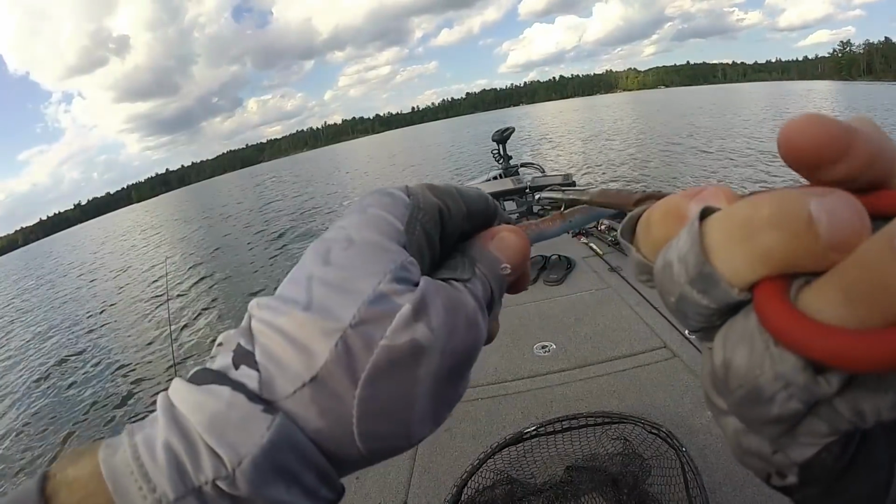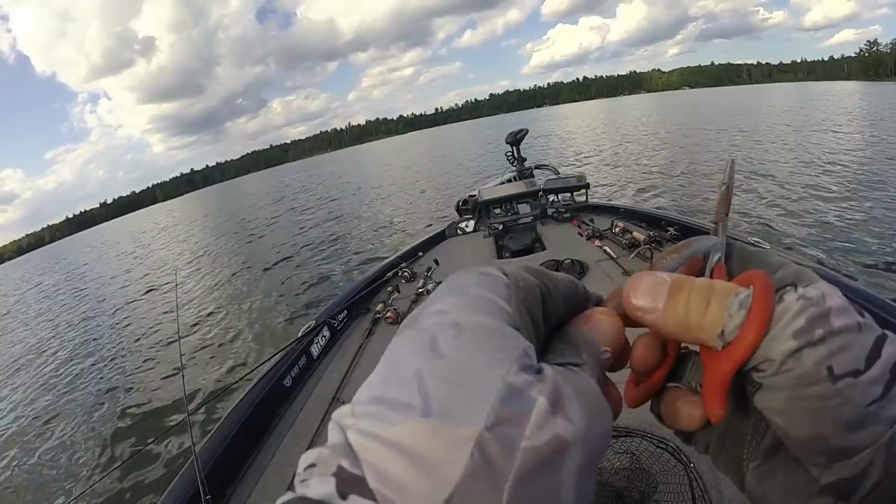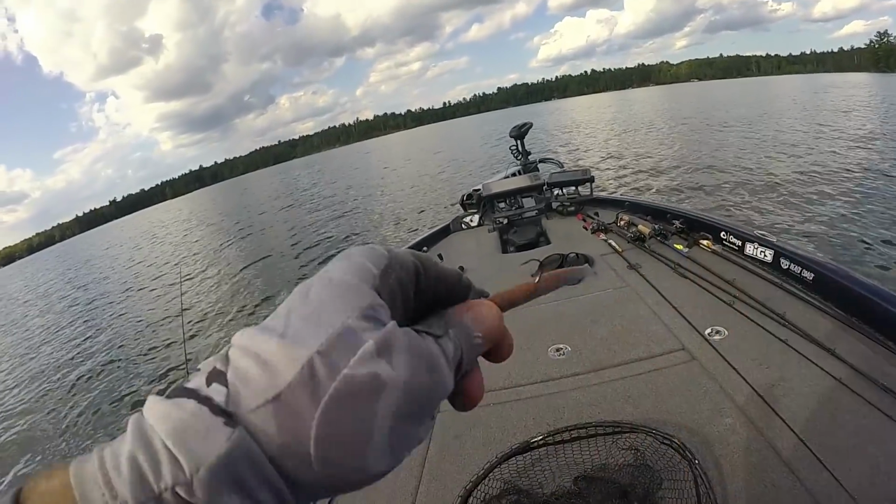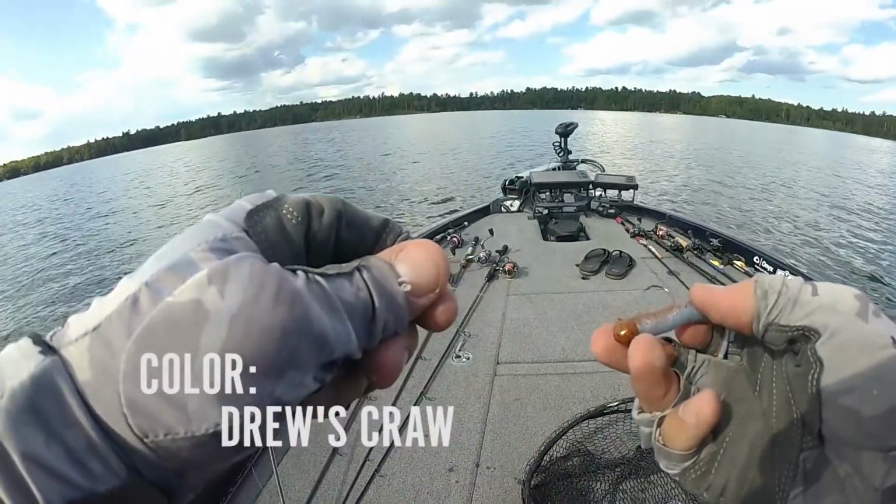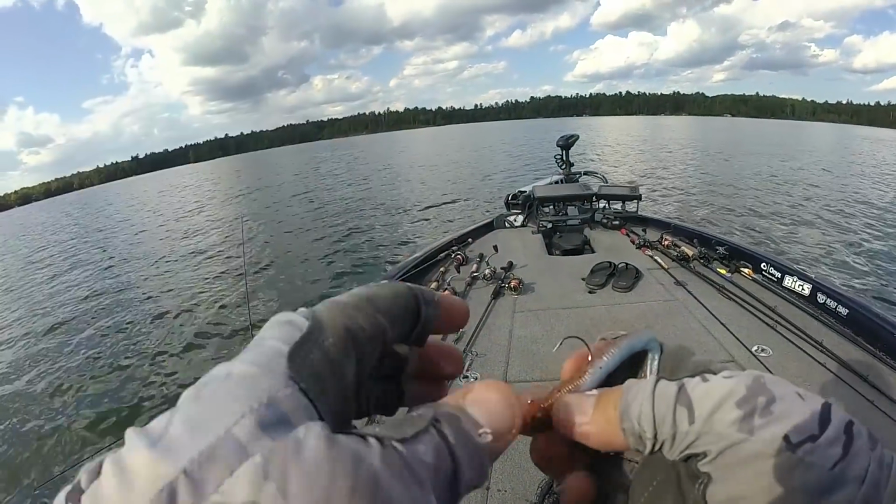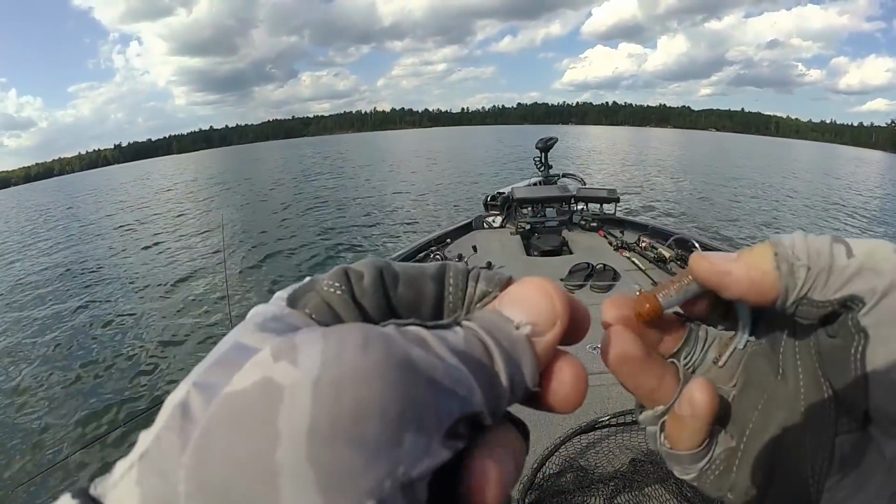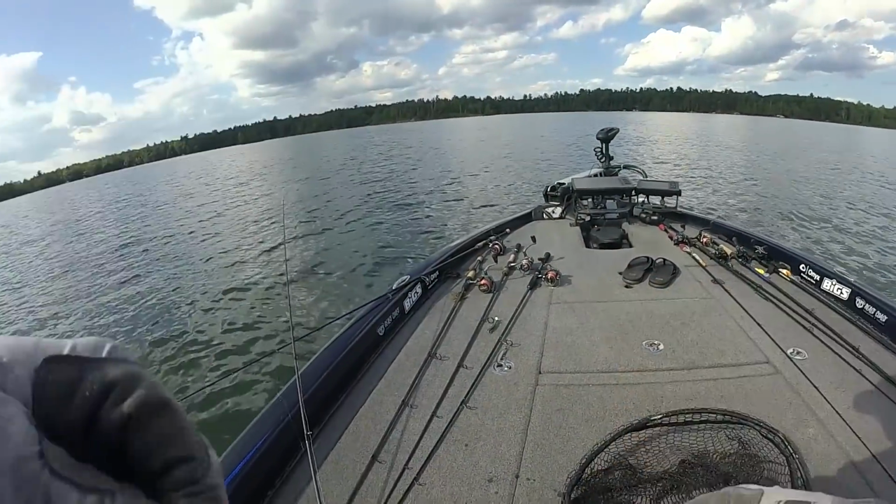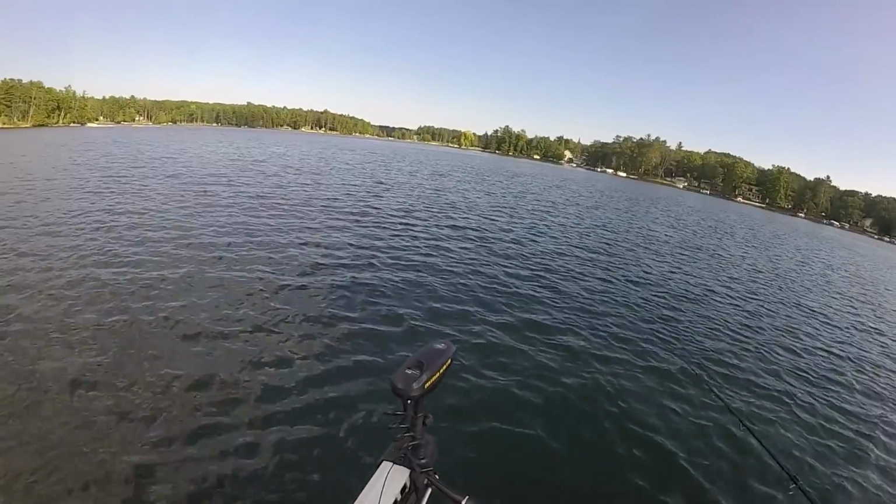We'll straighten that baby out and try to catch a couple more on it before I have to retire this one. This color was one I was actually messing around with. I think it might be called the Deal, or I don't know what it's called, but it imitates these little crayfish really, really well. It's a Z-Man Hula Grub and a Berkley quarter ounce head.